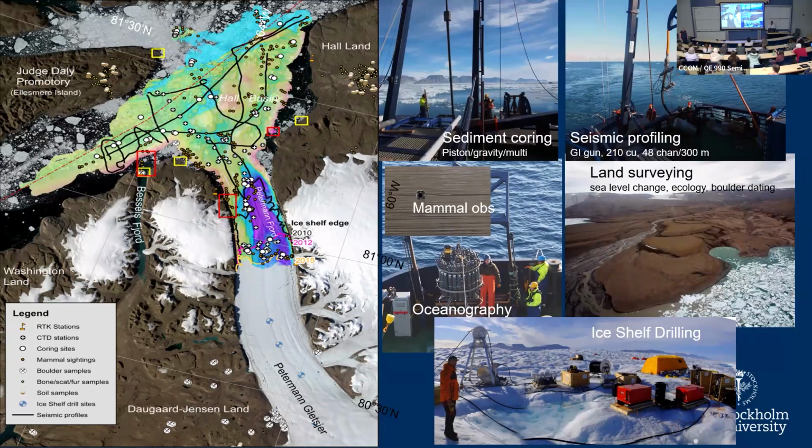Between the coring and the sub-bottom profiler, how deep into the seafloor were you able to take data? Okay, so the deepest core in Petermann and in Ryder, even though Ryder's not a fjord, was about 8 to 9 meters, and the cores are only rigged to 10 to 11 meters long.